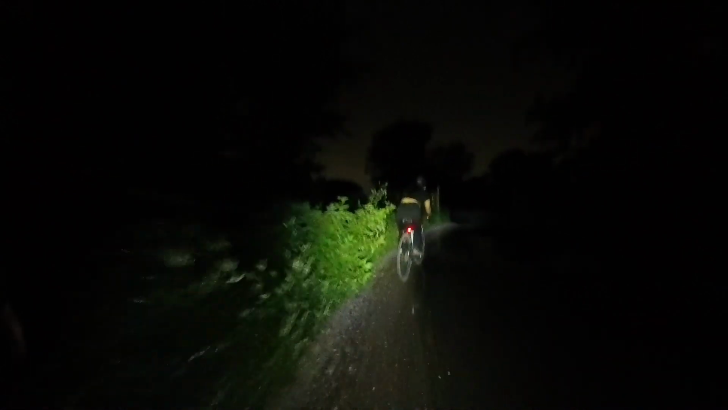Yeah. So I'm trying to think of all the things that broke on this bike. So we had the crank that wanted to fall off at the beginning.